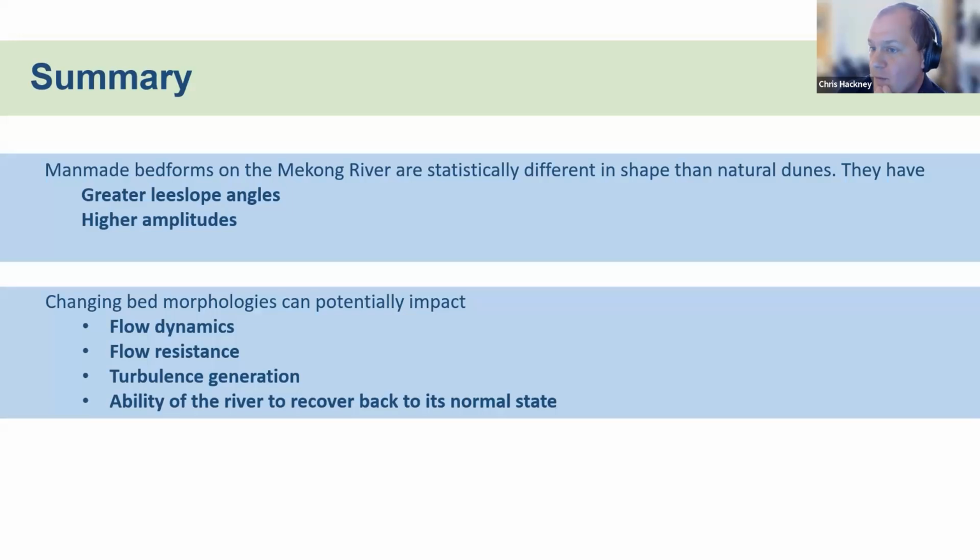These man-made bed forms that we see on the Mekong are statistically different from bed forms we would expect to see in natural systems. They have greater lee slopes and higher amplitudes. That creates rougher bed forms and bed forms that have greater influence on flow. So we see changing flow dynamics, changing flow resistance, and increases in turbulent flow generation, and all of that impacts the ability of the river to recover back to its normal state, assuming that these sand mining processes stop.